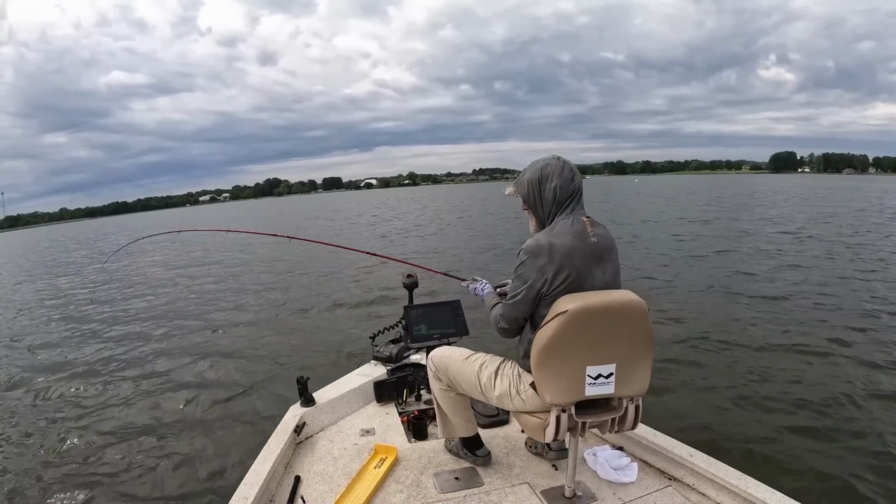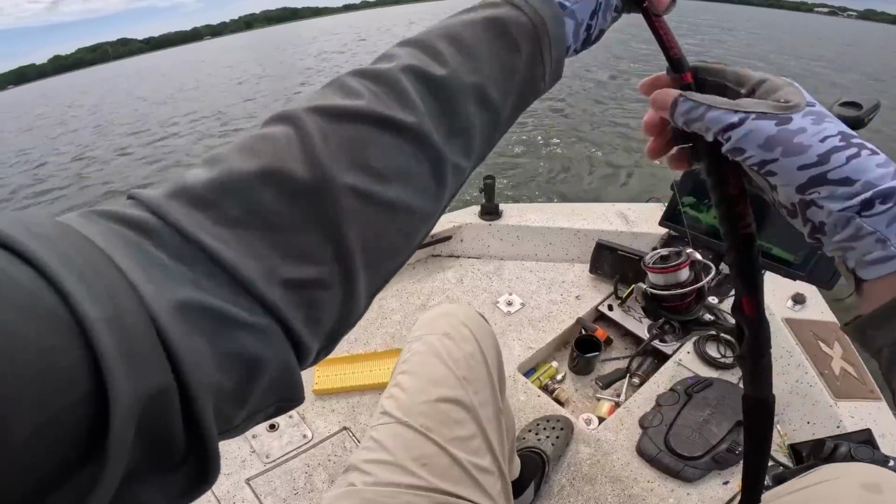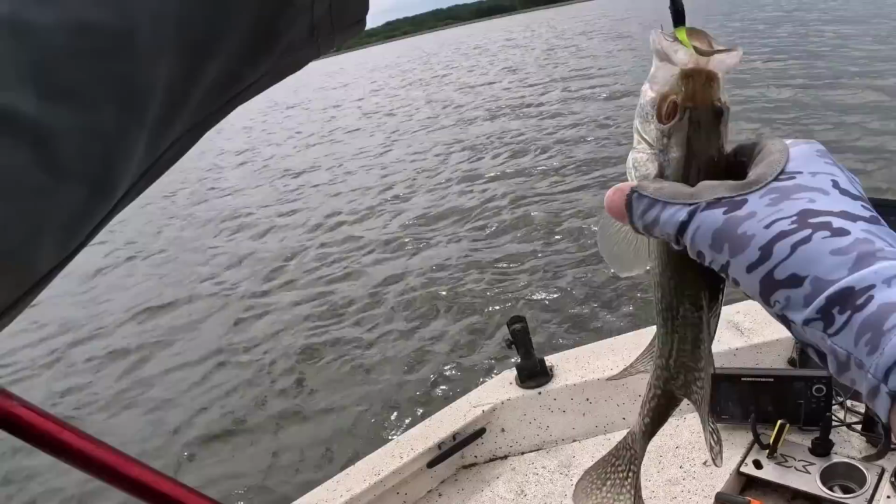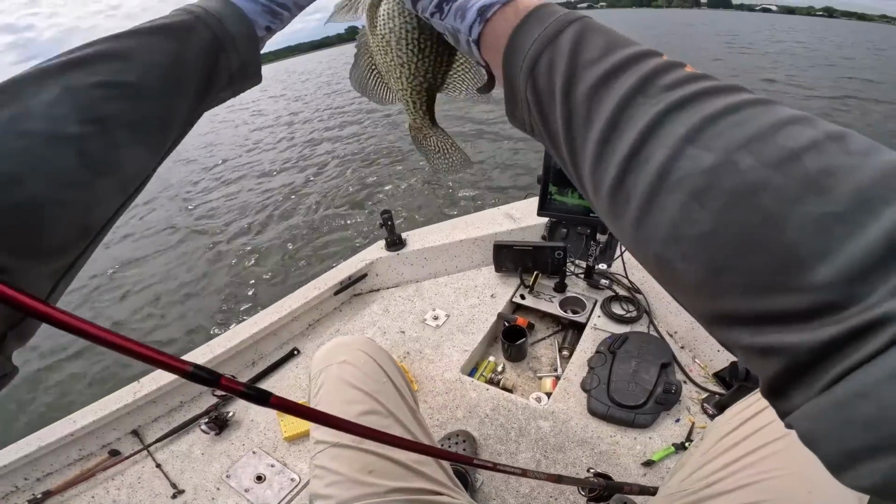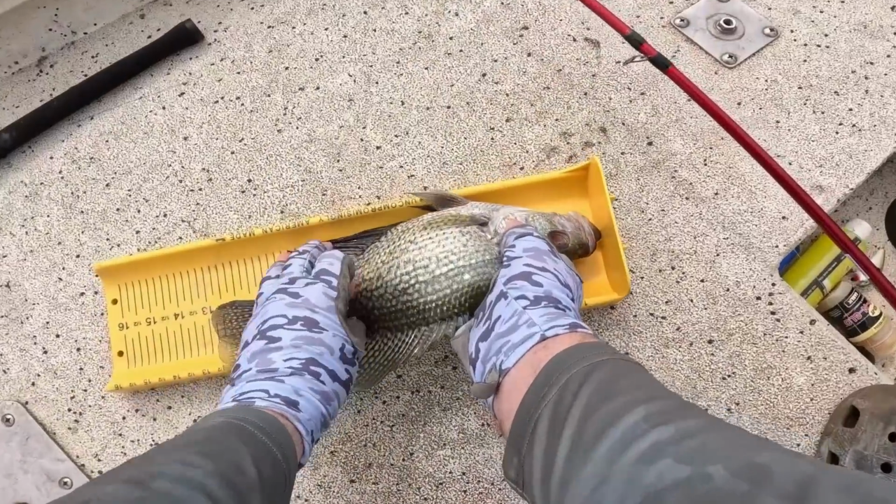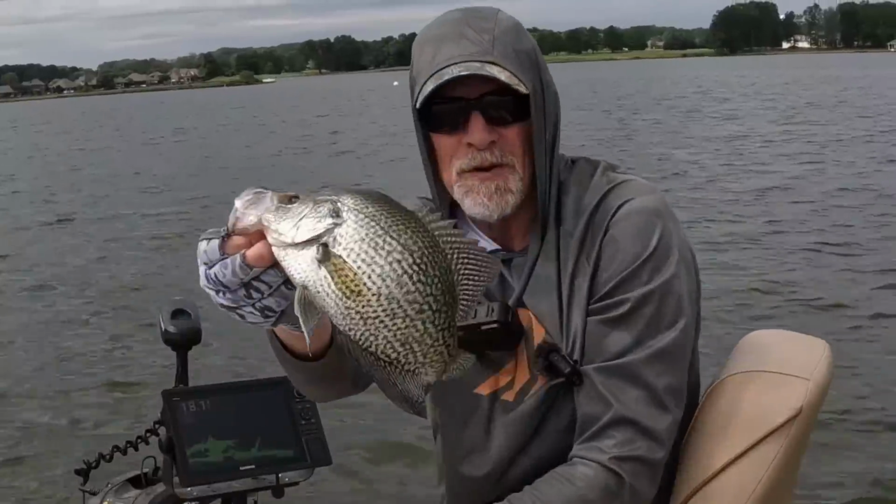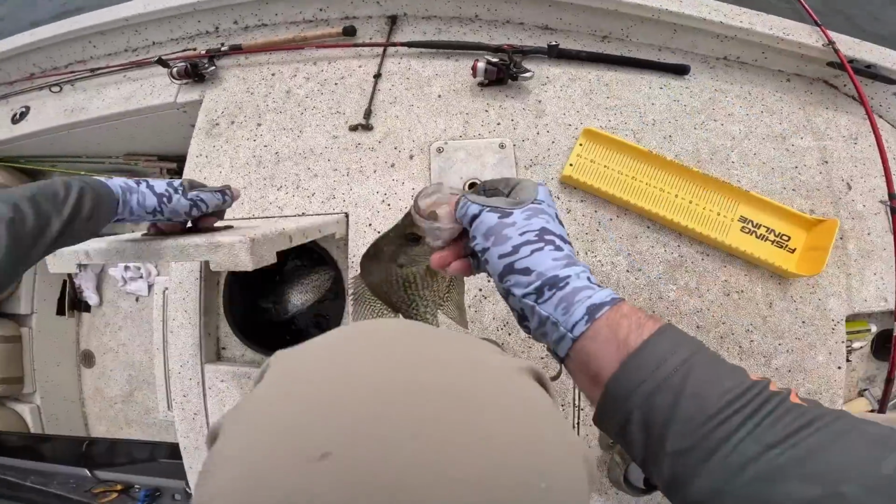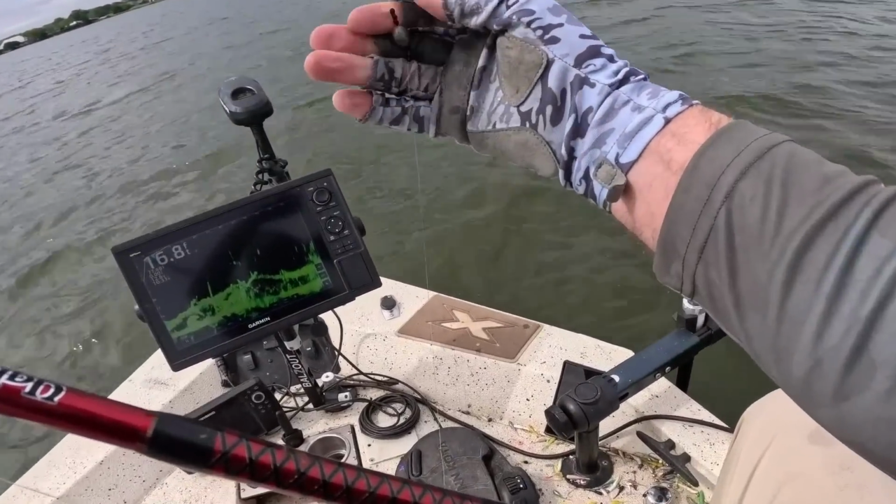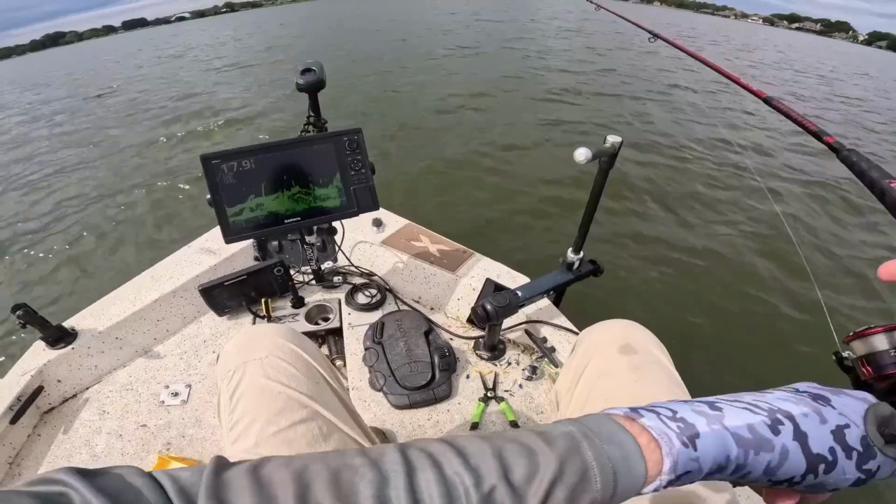Thinks he's a big one though. Get up here, dude. Man, I'm fighting hard. Get up here. One-eyed bandit. Going in the boat, man. Nice one. 12 and 3/4. That's a nice black crappie. Get in there, dude. Man, it's like you catch 1 or 2 off a treetop, you gotta move on. No big schools yet.